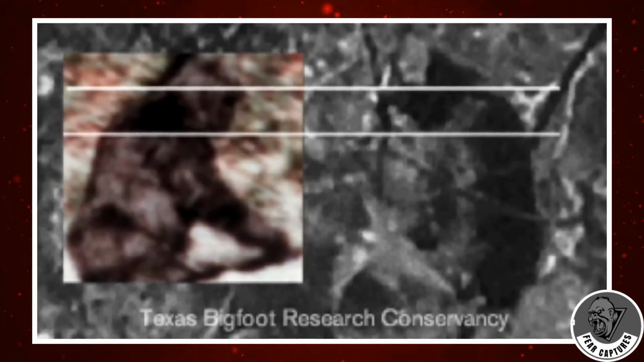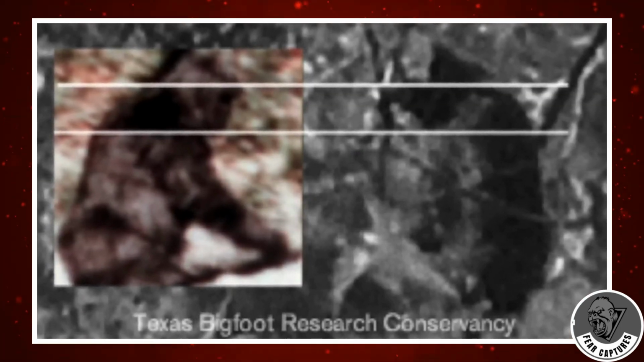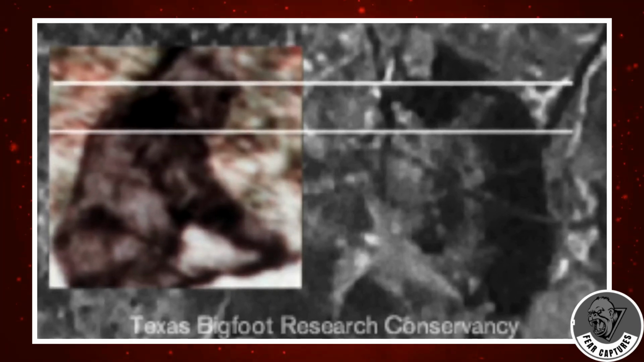Even more striking, the proportions and posture strongly resemble the subject of the famous Patterson-Gimlin film from 1967, shot more than 3 decades earlier and 1,000 miles away. The similarities are uncanny. So what do you think? Are these photos legitimate evidence of a giant, undocumented primate roaming North America?